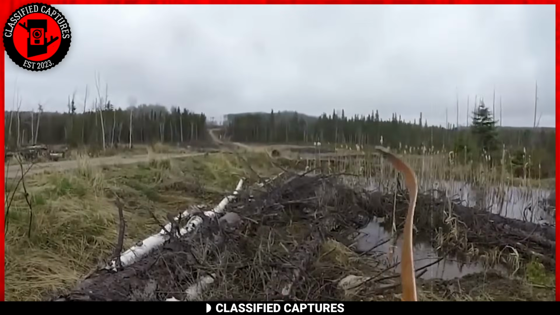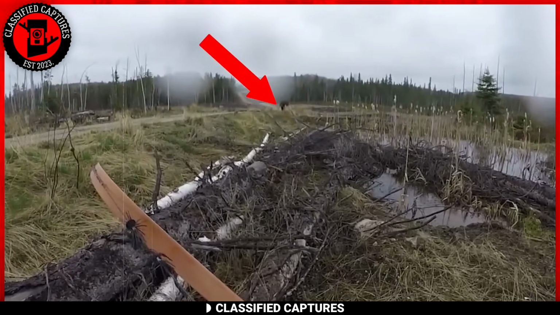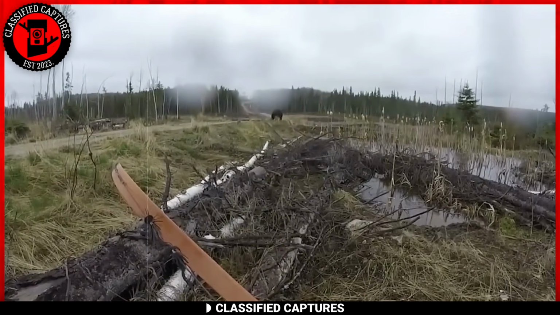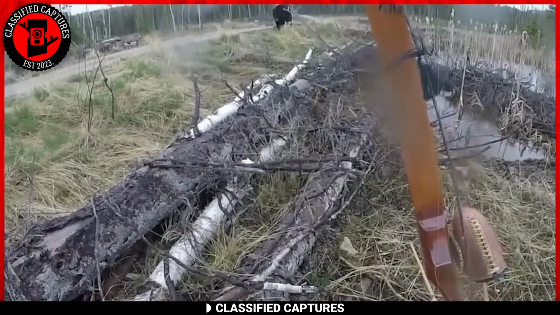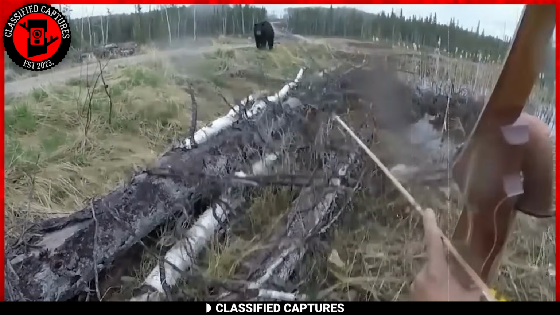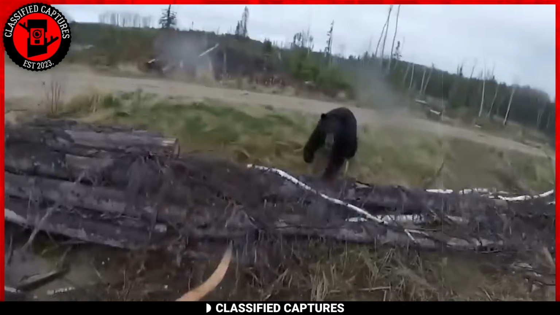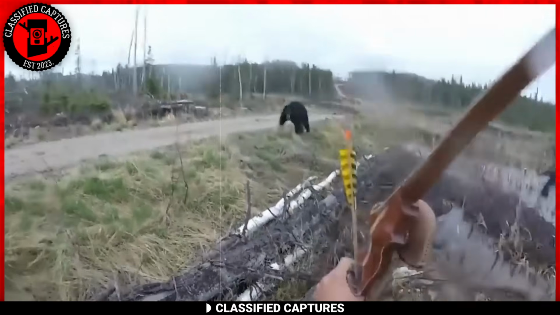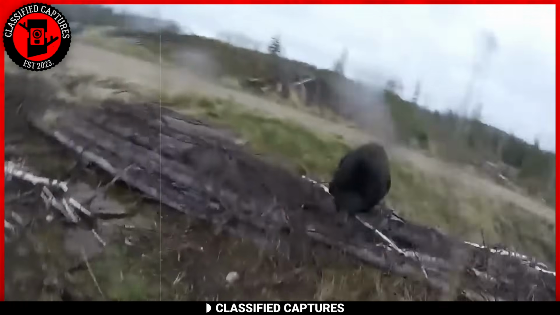This hunter, on his hunting expedition, did not expect to come face to face with a bear. As the bear approached, he sat there calmly waiting for the bear to pass by. But unfortunately, the bear spotted him and started to charge towards him. In order to scare it off, he began to yell and growl at the bear, but it looks like this bear was a tough guy. It got to the man and charged at him, knocking off his GoPro.